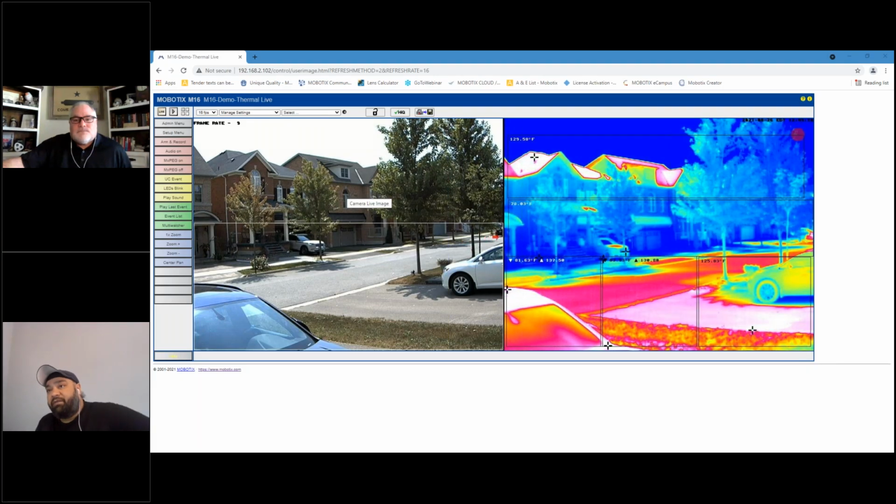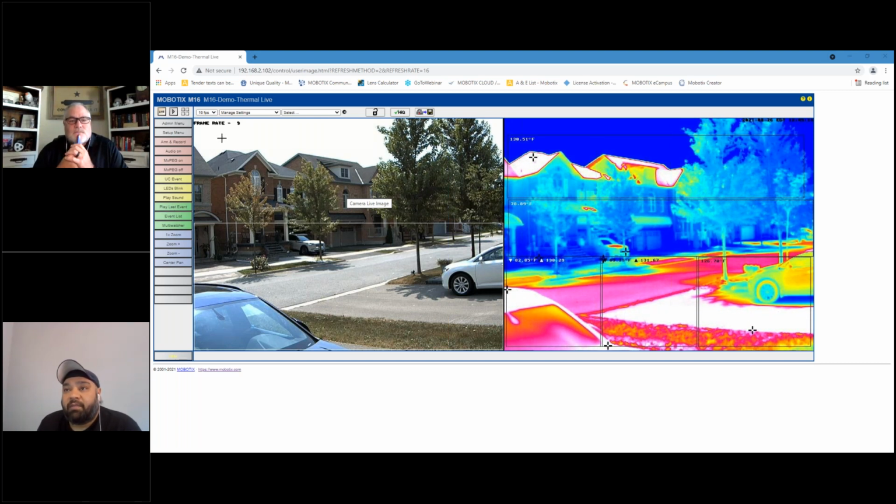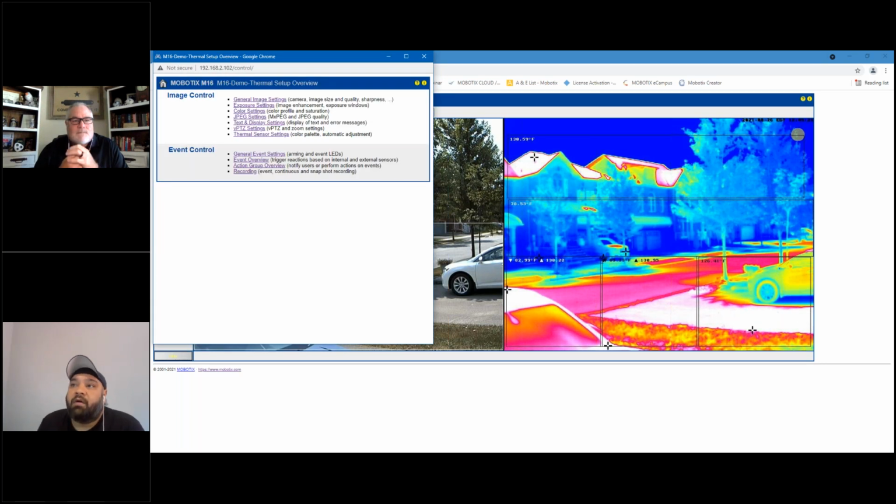Yeah. So the interface is pretty much the same. It's not really different. There are a couple of sections that have been added. So for the thermal camera that I have set up over here, if you go into the setup menu, there are a few settings under the link for the thermal sensor settings. And this is something that you will see only on the thermal cameras. You won't see this link available on your regular optical cameras.